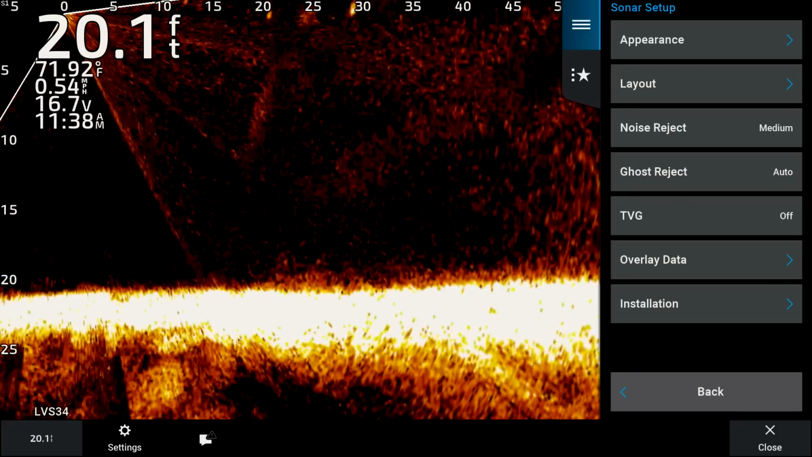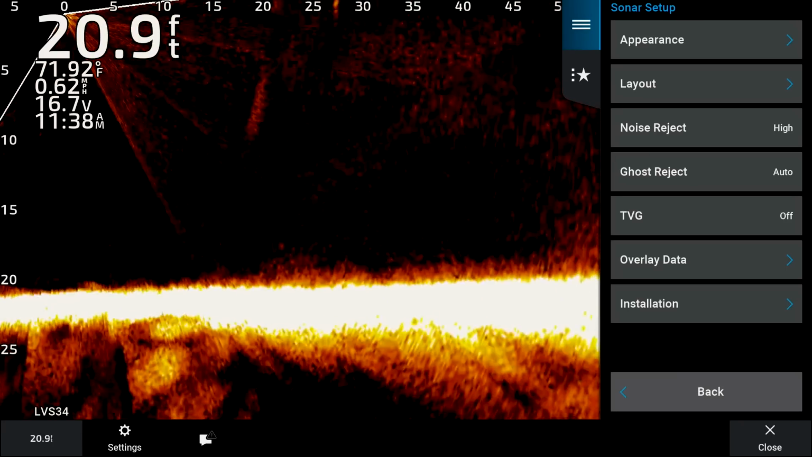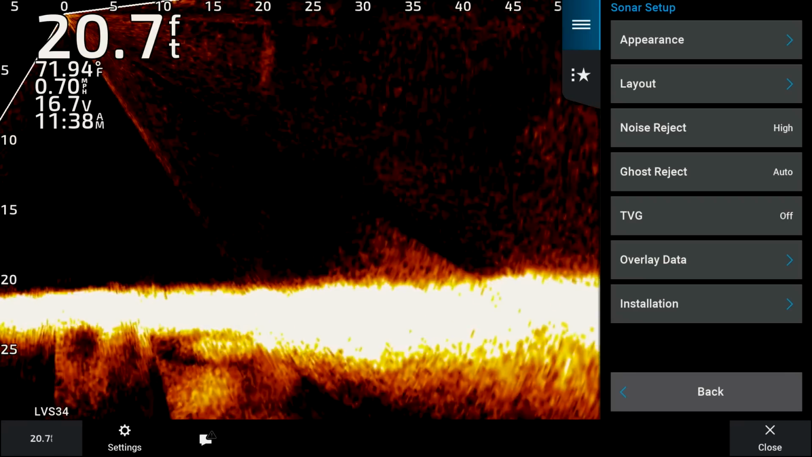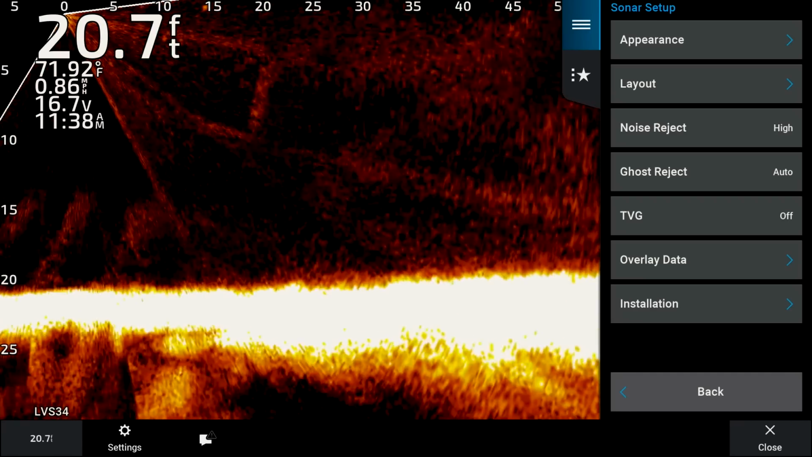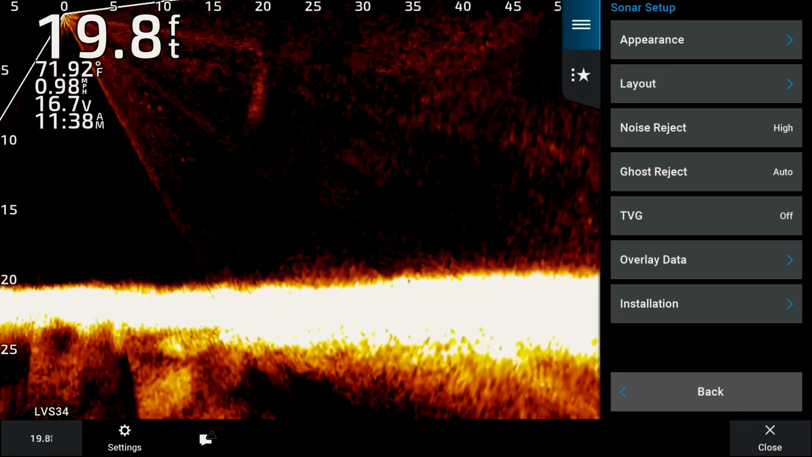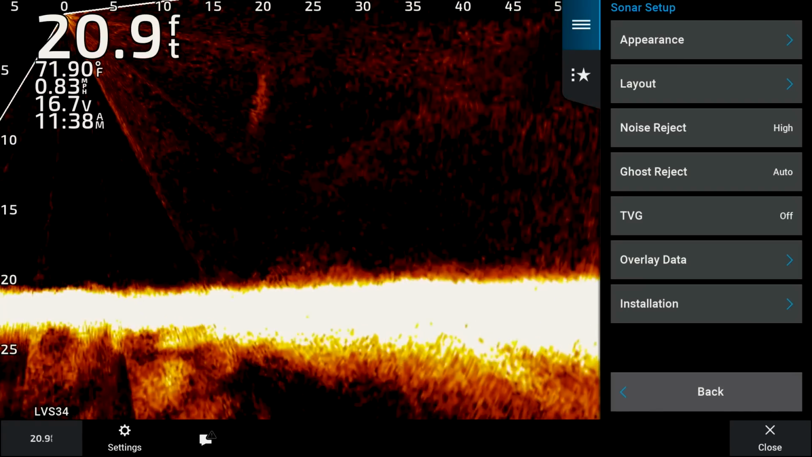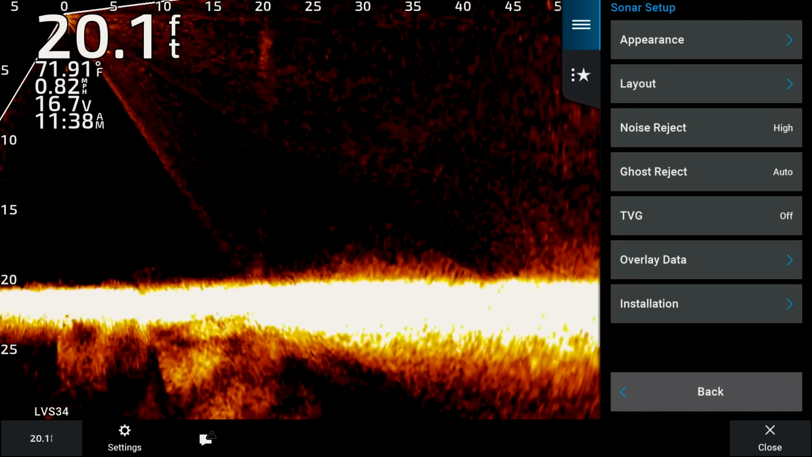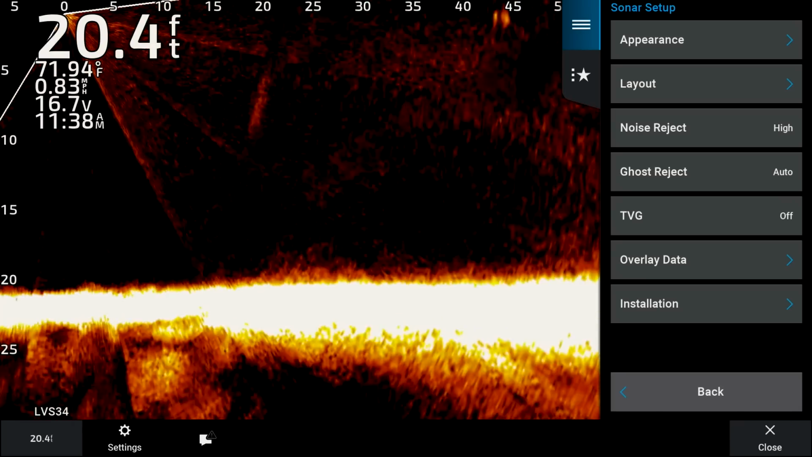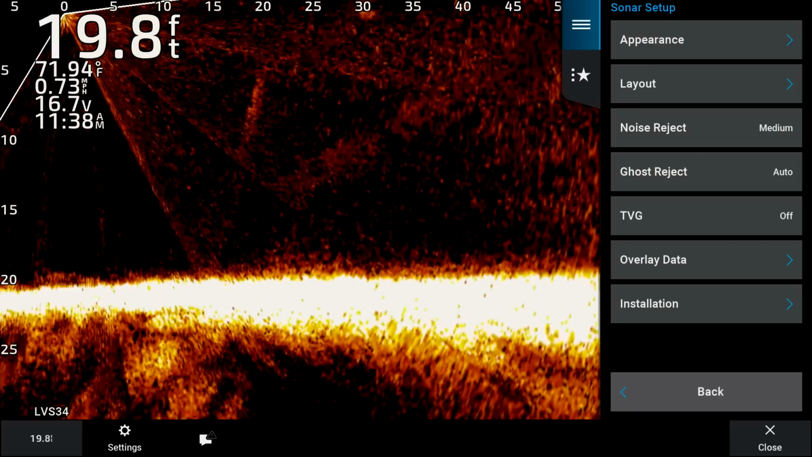All right, after layout, you're going to have noise reject. This is something that I always keep on medium. If you run it on high, you'll notice your screen's really going to clean up real nice. You're not going to have any interference at all. The only bad part about that is it's going to take away a lot of information that's coming back to that transducer. So if you're marking some fish that are really tight to the bottom, those fish might blend in right with the bottom, and it could be hard to pick those fish out. So you really want to be sure that you're not getting rid of too much of the information that's coming back to your screen. And that's why I always try to leave that noise reject on medium.